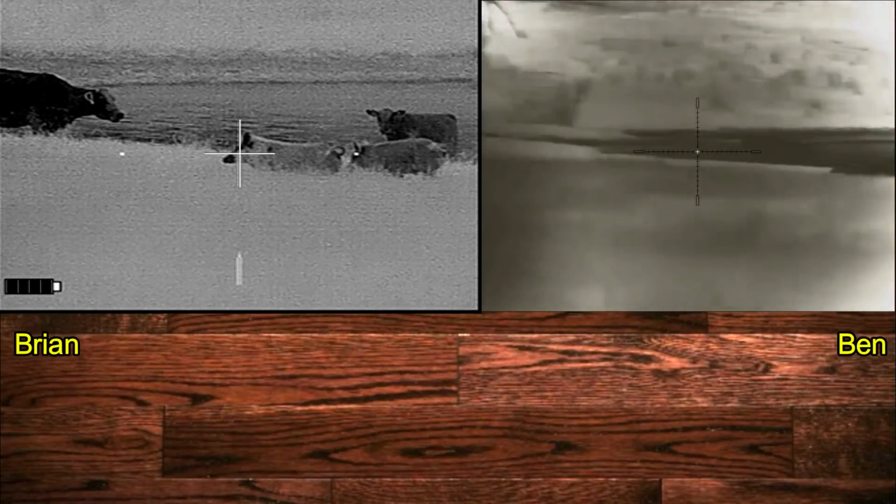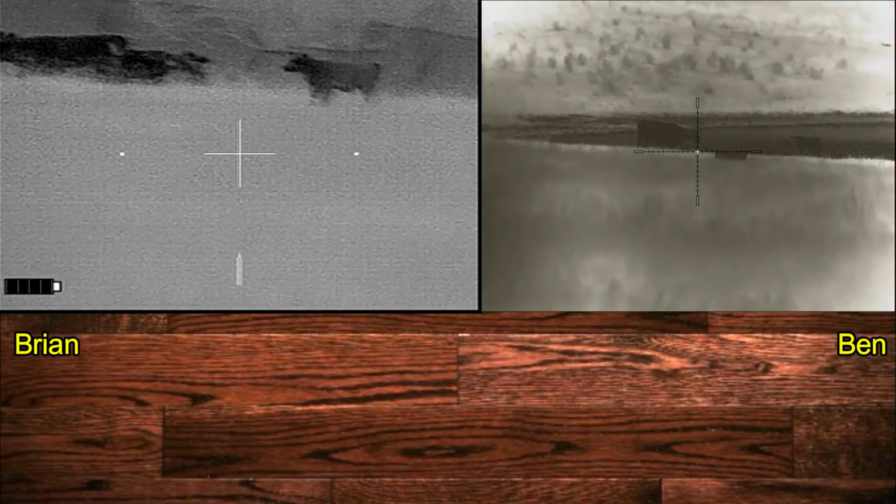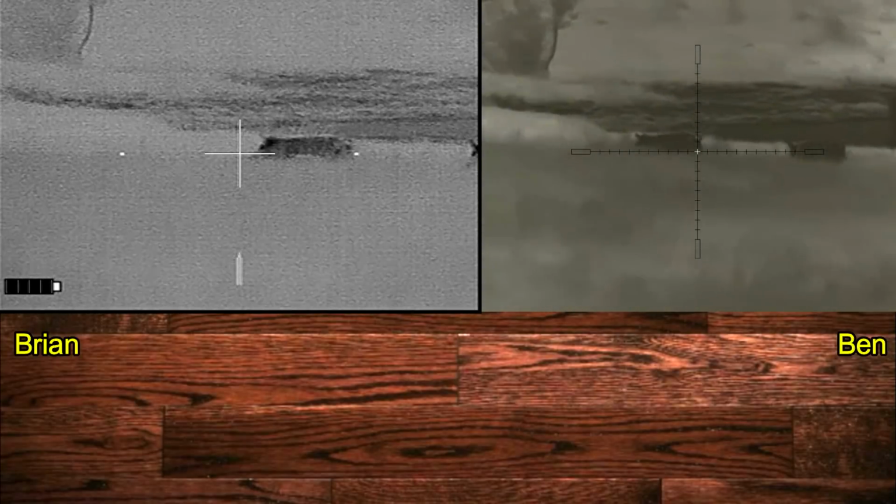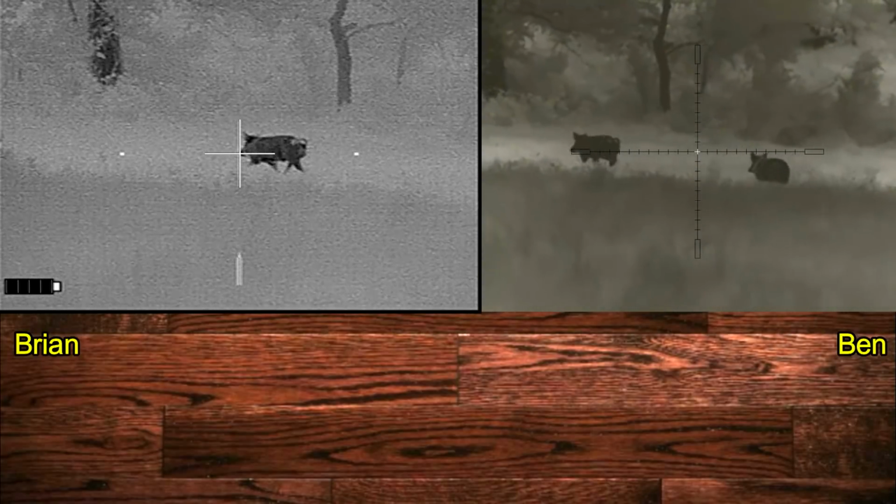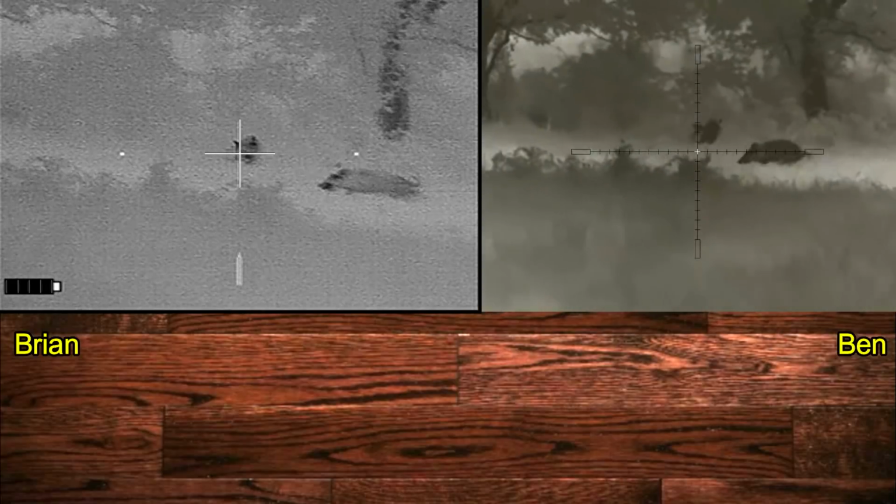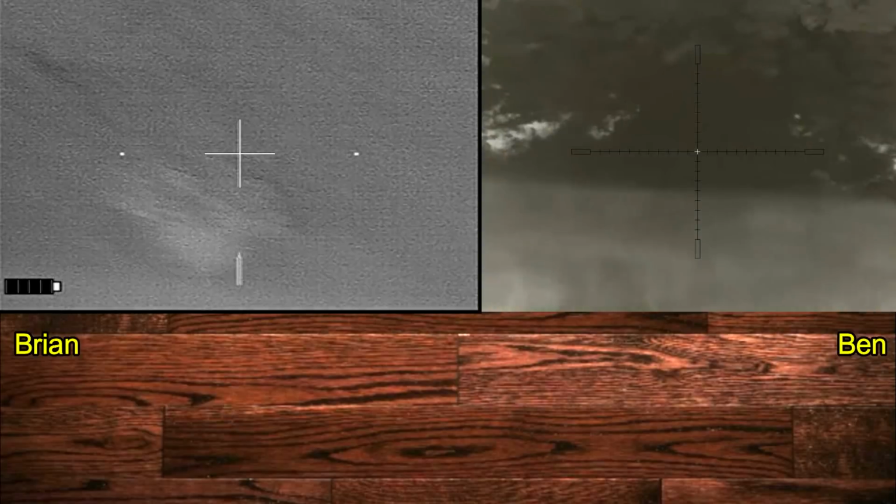And finally, I think the two smaller hogs realized that we were there and got spooked. They're gonna leave their buddy behind. You can hear Ben and I communicating. We do a lot of that during these hunts. Okay, 3, 2, 1. We both connect. Ben actually connected 2 times.